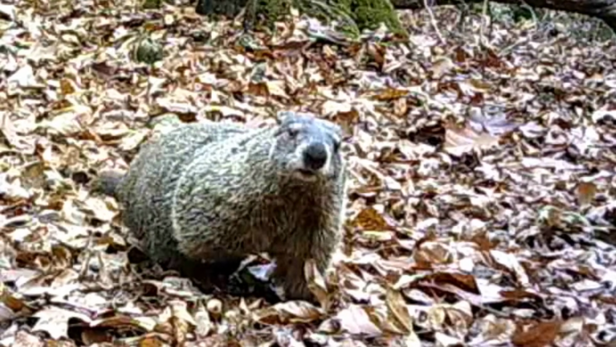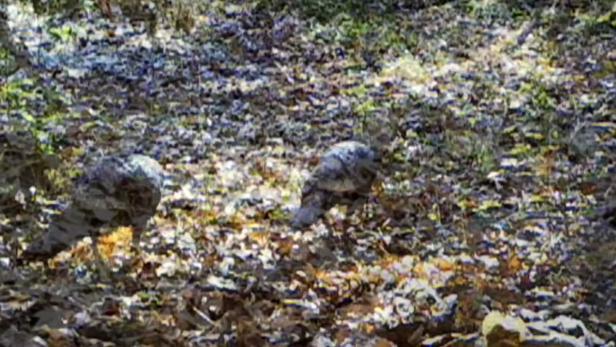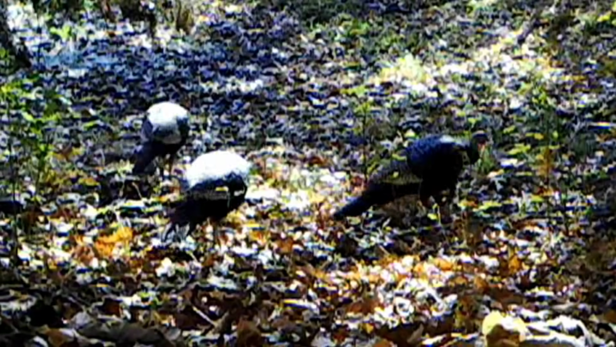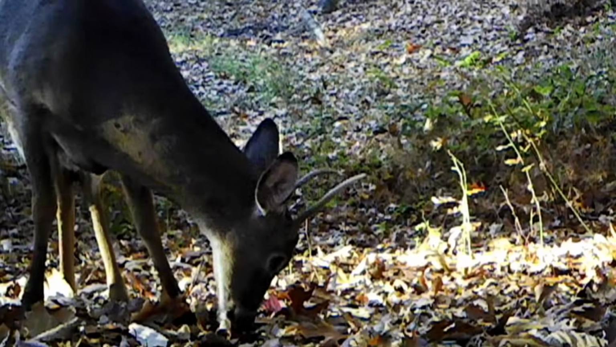Well, our little friends have got the coldest taste of winter so far. And the old turkeys, they seem to be moving around here and there. But the deer, they seem like the colder it is, the better they like it.